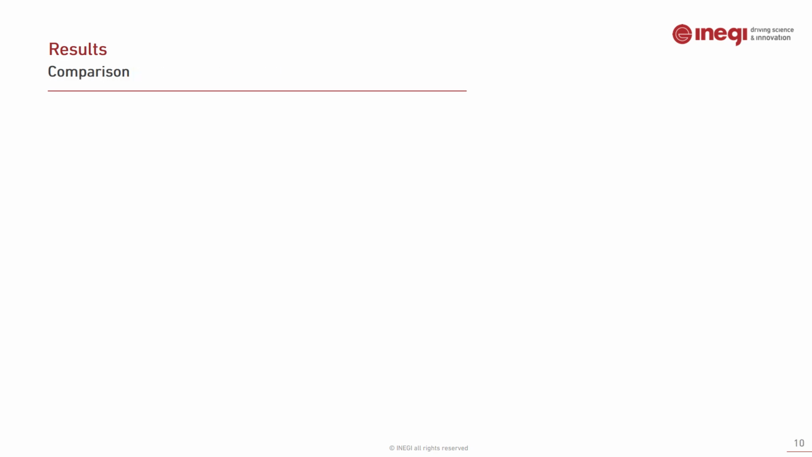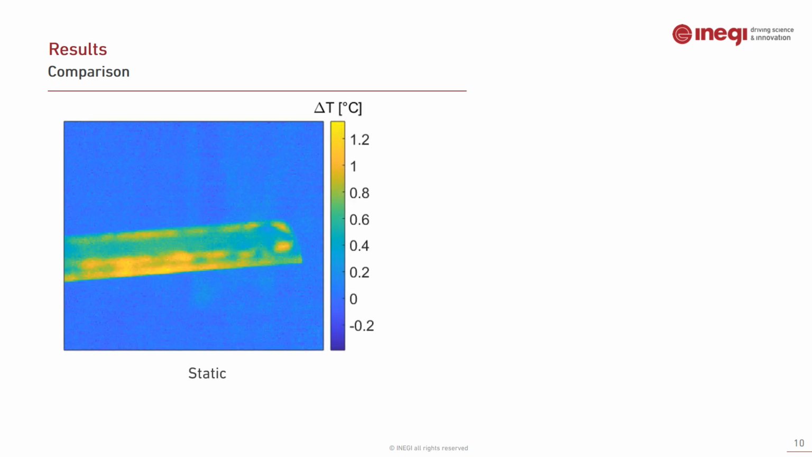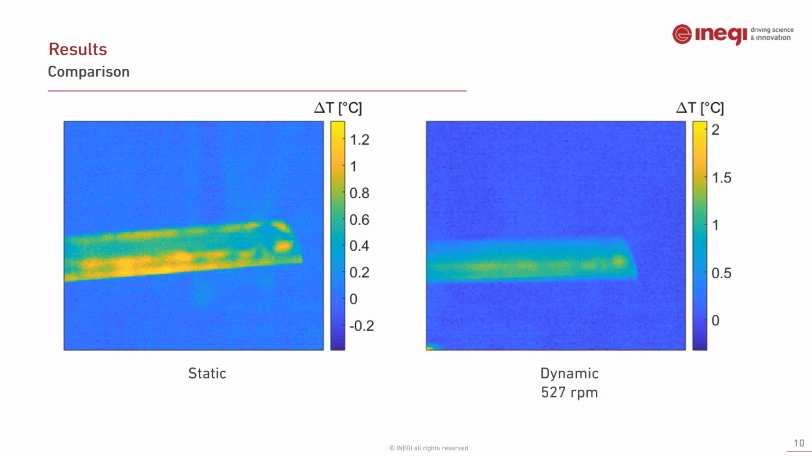For each situation, 2 images were selected for subtraction. Here, we can see the static result obtained by subtracting 2 images of the first video, and here we can see the dynamic one obtained by subtracting 2 images from the second video. The most noticeable defect is this one, which can be found in both analyses. There are 2 others that can also be seen in both, namely this one and this one.